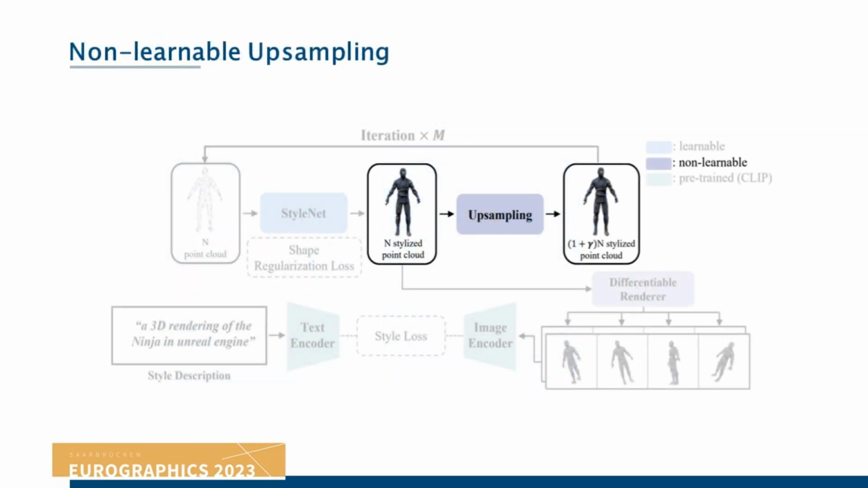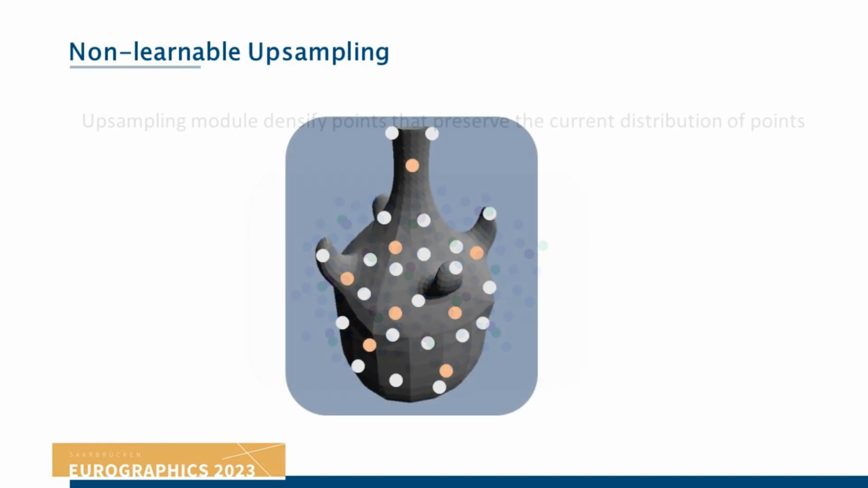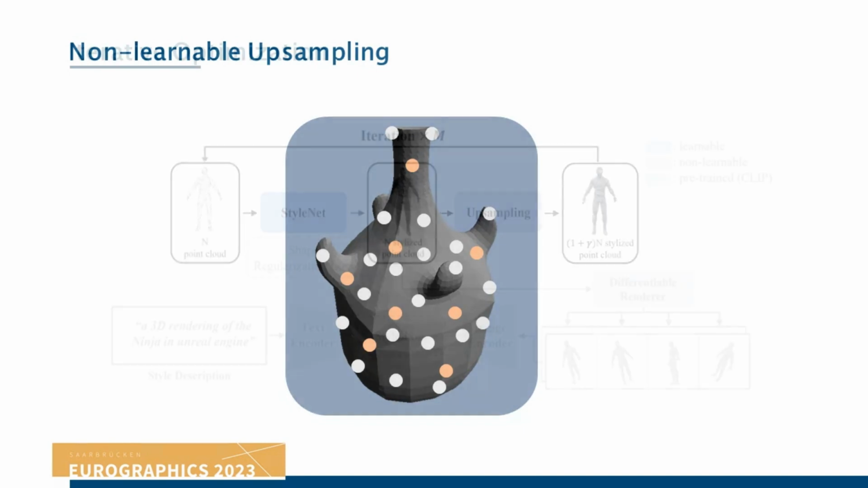The next key module in our pipeline is non-learnable upsampling. We first sample uniform points from the current set of points using the farthest point sampling. For each sampled point, we find the k nearest points, and add the centers of the k nearest neighbors to the point cloud. Although this upsampling method may generate a spray of points with noise, the subsequent StyleNet effectively corrects the distribution by modifying the displacements of points with shape regularization loss and style loss.